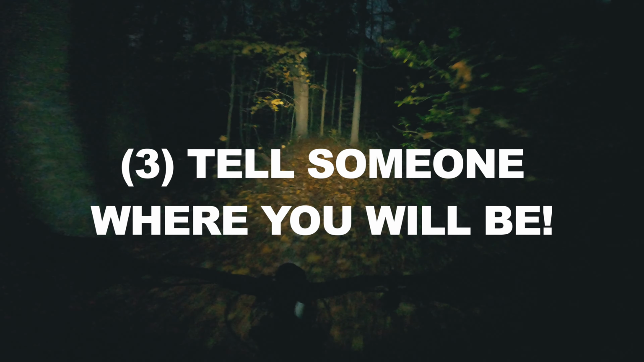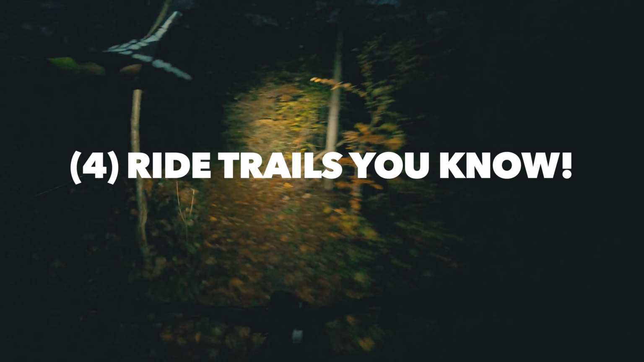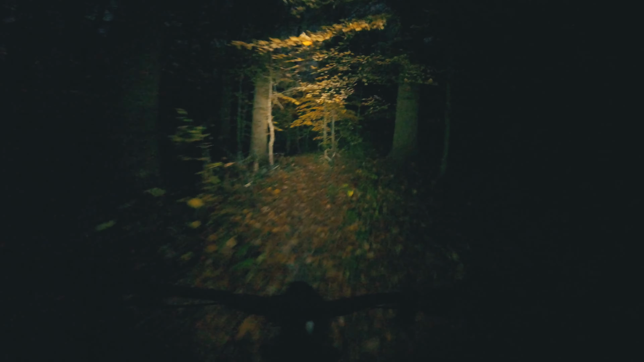But that leads into my next tip, number three. Always tell people where you're gonna be and give them a roundabout time of when you're expected back. So this way, if you're not, they can call the police or wherever they have to find you. And then the fourth tip is this does happen quite a bit. If you ever get lost, don't panic. This is why they always say you should ride places you know. But what I will say is that even riding places that you know, you still get lost. And that's happened to me on a few occasions.